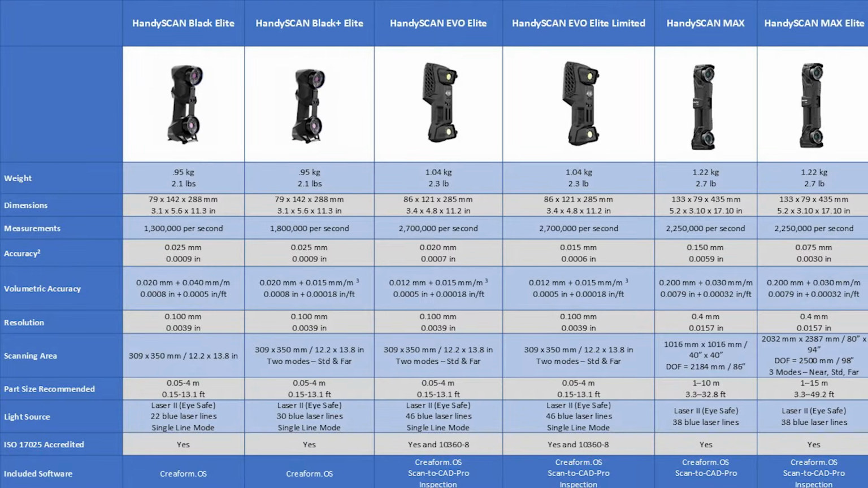The other thing is the software that's included. So all of them come with the Creaform.os software. That's the standard software you see us using. But now some of them come with the Scan to CAD Pro, which is a reverse engineering software, and inspection, which is, of course, metrology software for inspection. So different models now include that software for no charge. So it's a really nice benefit of the Creaform product lineup. But that's a little bit on the accuracy.